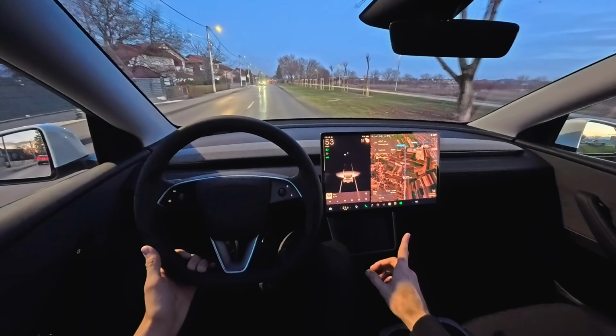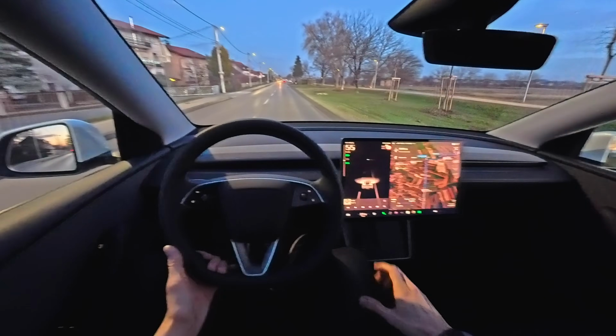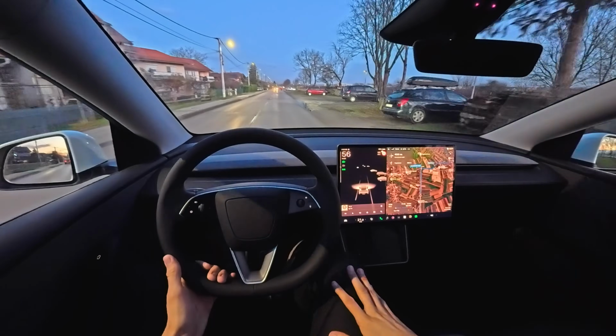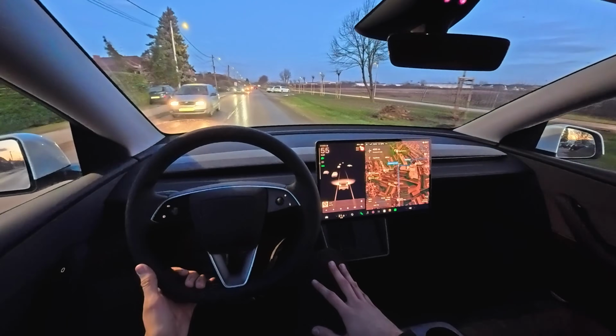I think Tesla used to work until like 6. Now it's 5, almost 5, excuse me. So yeah, I think when I got the Model 3 Highland, that worked perfectly for me. But this time, I think they reduced their work hours.